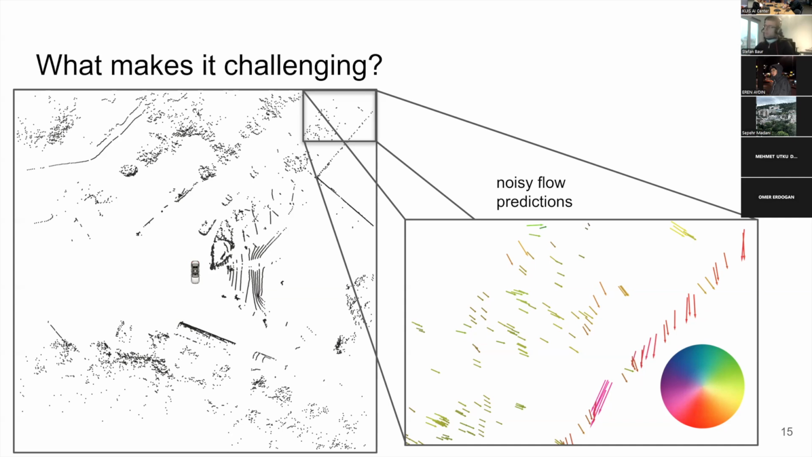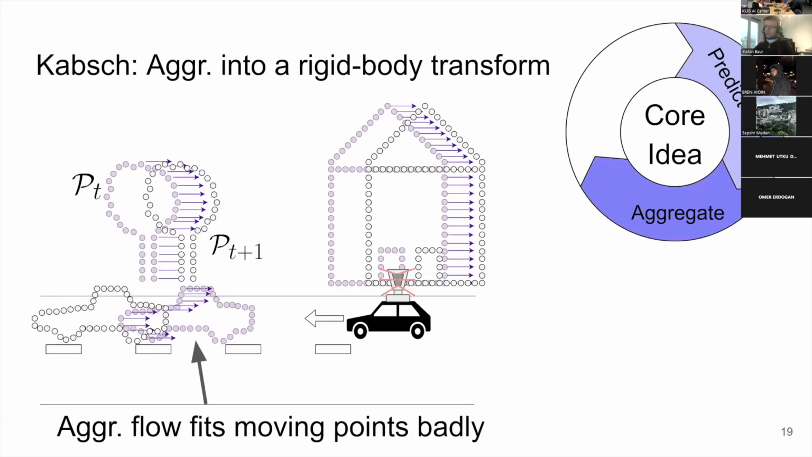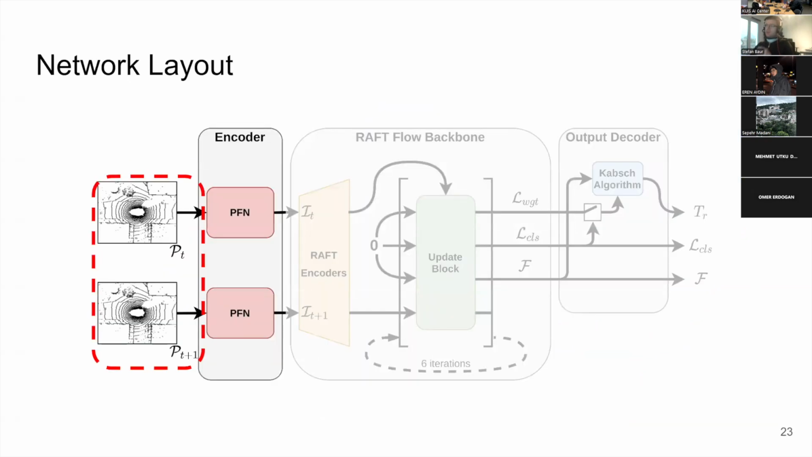By aggregation, do you mean something like differentiable fitting, like RANSAC or no RANSAC? Yes. We use this Kabsch algorithm, but I will come to this later. Basically, it's a differentiable way to align two point clouds. Yeah, okay. And that has been very stable for us. So that's why we used it. But we will get into this in a minute.